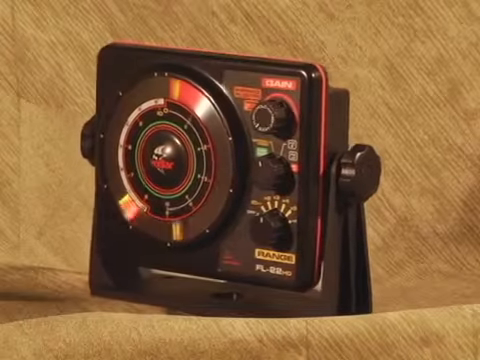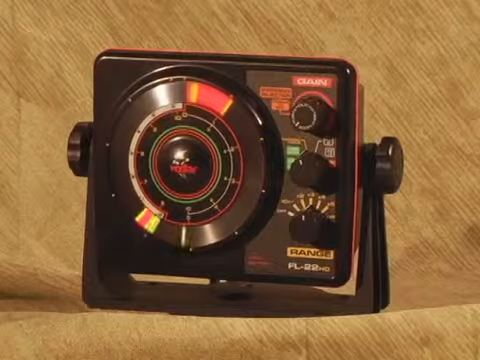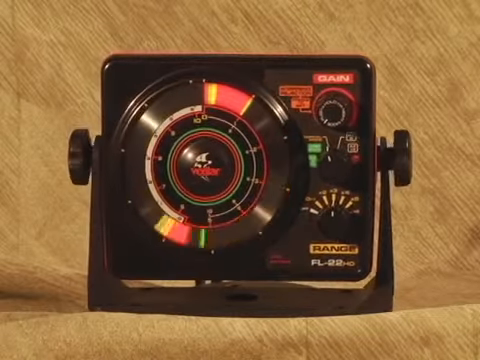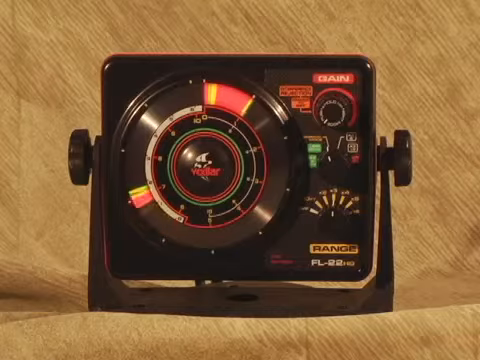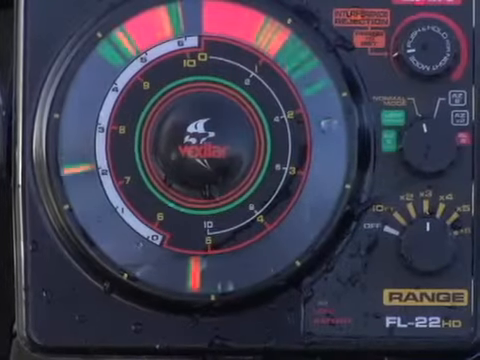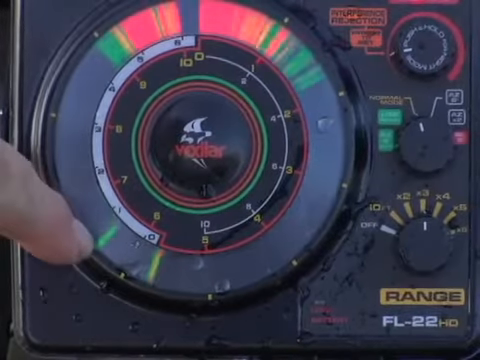This is the FL22 HD from Vexilar. This amazing sonar unit is the first flasher to offer variable power output and transmit pulse length with each depth range setting to optimize the sonar signal and to maximize the resolution you see in each depth range for superior target ID and target separation.